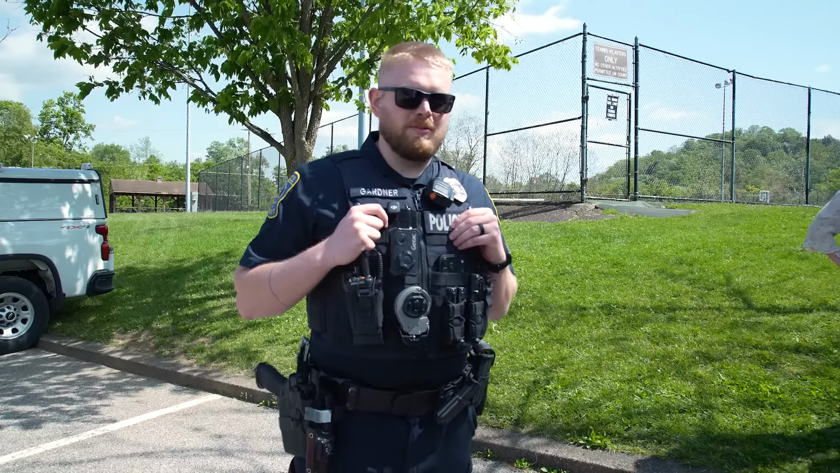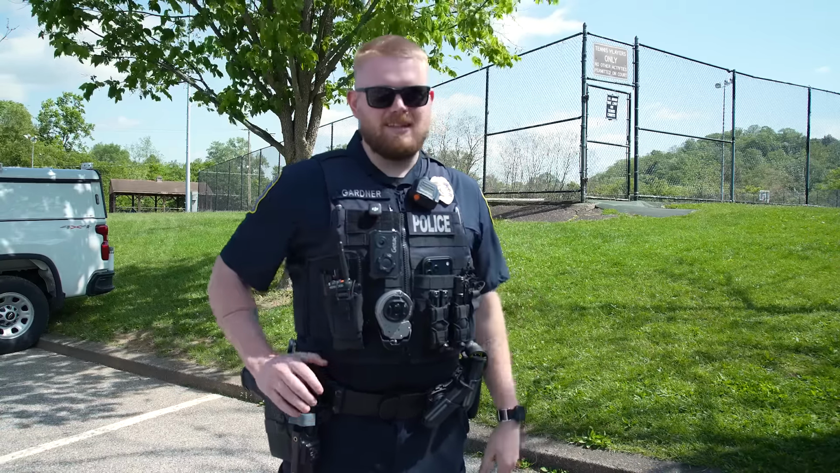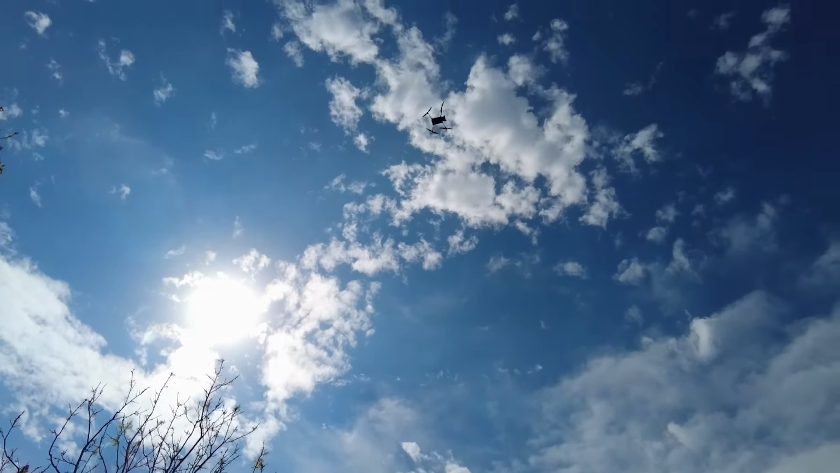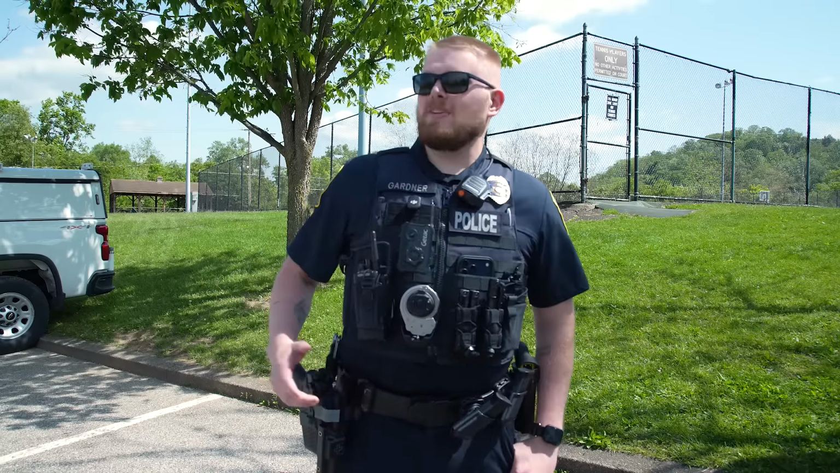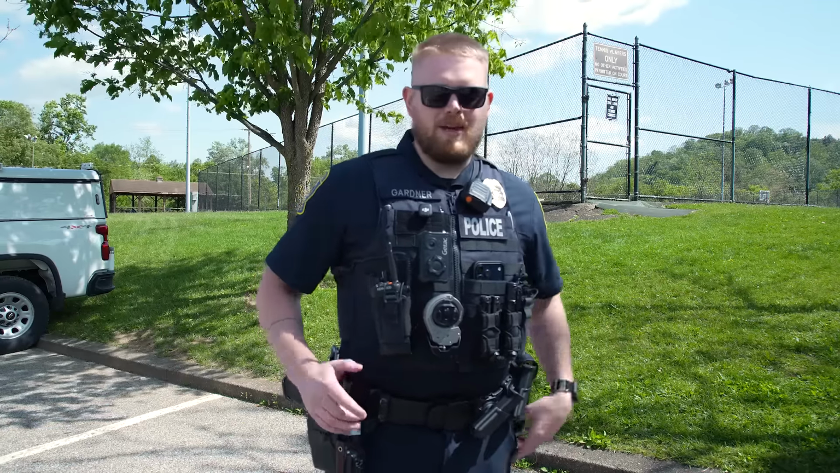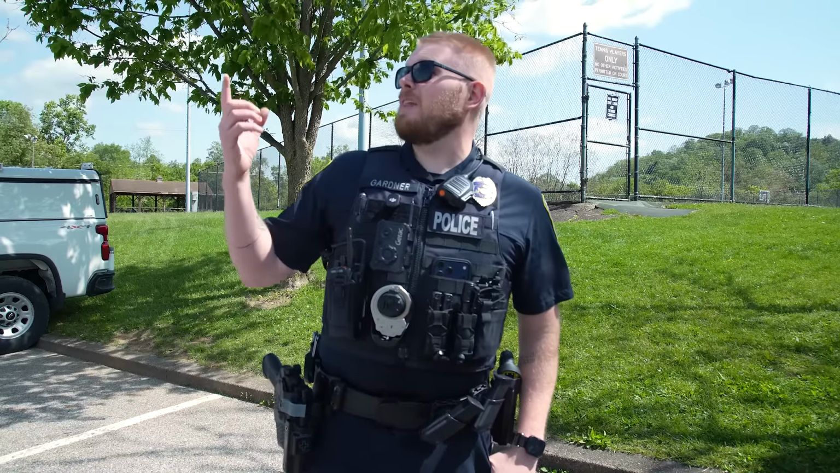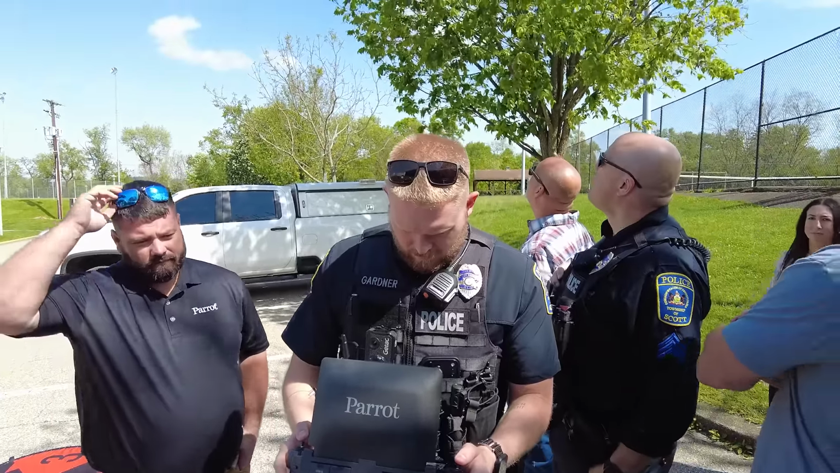It flies really smooth. I mean, the speed was good. The camera, the zoom was crazy. I mean, battery life so far, we were flying for what, 20 minutes, and it's still at 70% battery. Easy to launch, easy to fly. Controls are easy enough. With at least the smaller battery, it weighed like nothing, which, with it being so windy, I was worried it would be going everywhere. It's solid. For how light it is, I'm surprised.